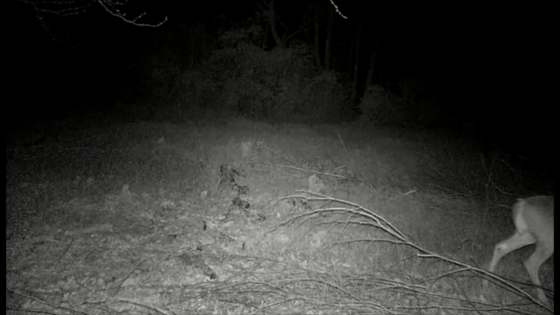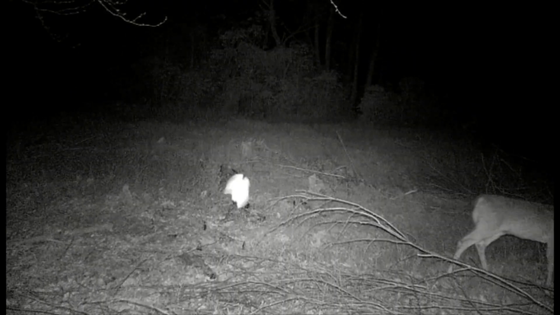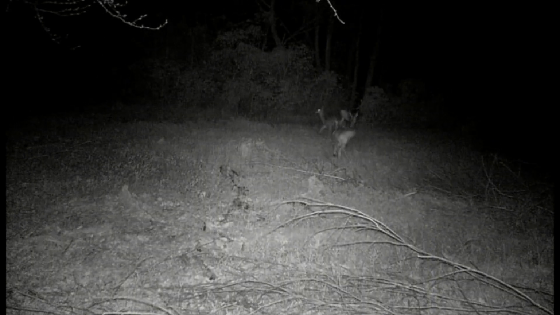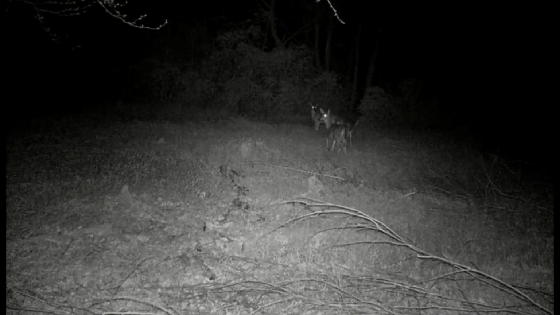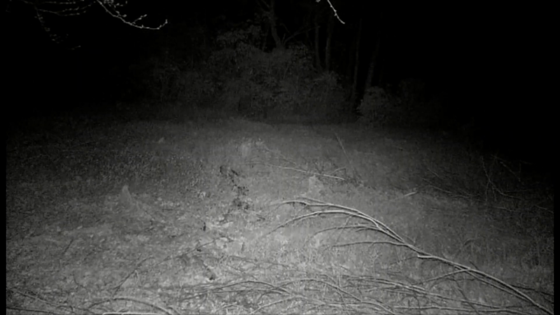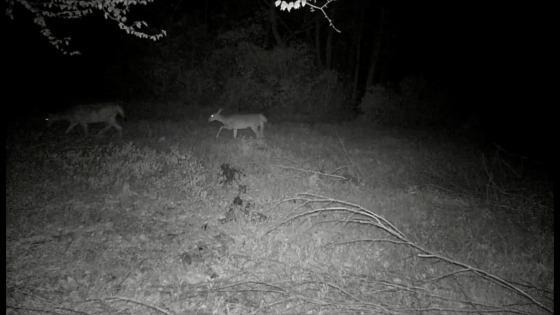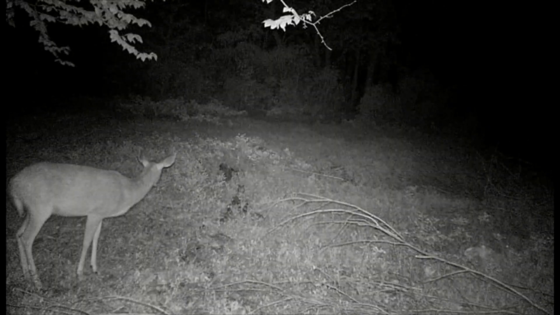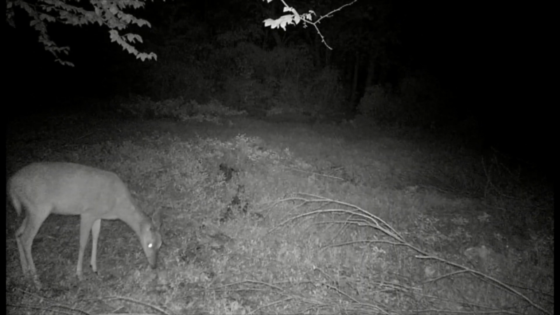And the way this camera looks, it looks like it catches a lot of deer traffic that the other cameras don't catch. Which is in a way strange, but it must catch all the deer pretty much that are caught on the other cameras, plus some that are just traveling through in here behind the other cameras.